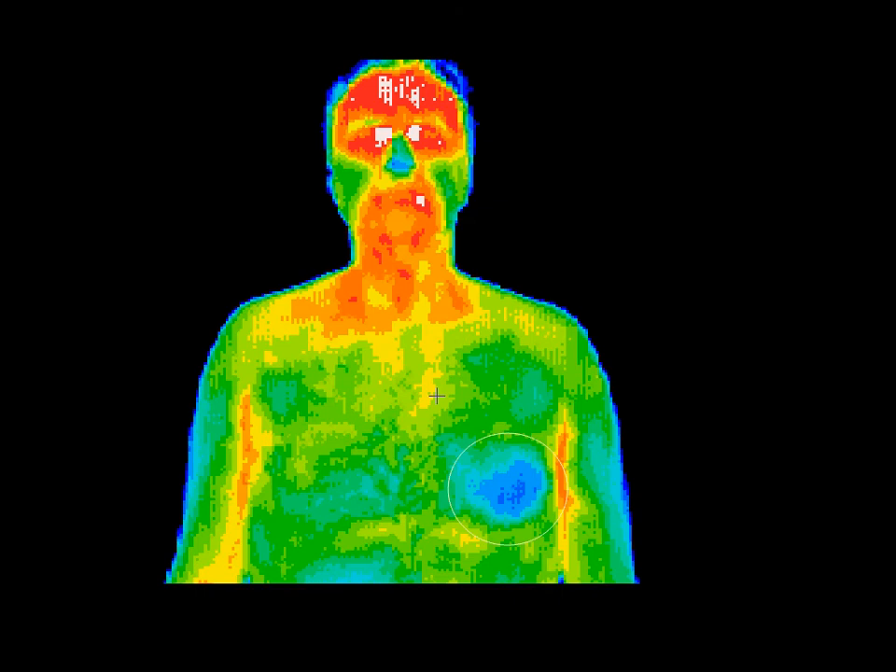The skin as an organ has specific regions called thermatomes that, through the autonomic nervous system, relate to every internal organ and structure. This patient has a hypothermic asymmetry over the left lower chest and has coronary artery disease. The decreased blood flow to the heart is reflected on this picture as the blue circle. He also has an abscess of the left fourth tooth, as evidenced by the red and white inflammation around his mouth.